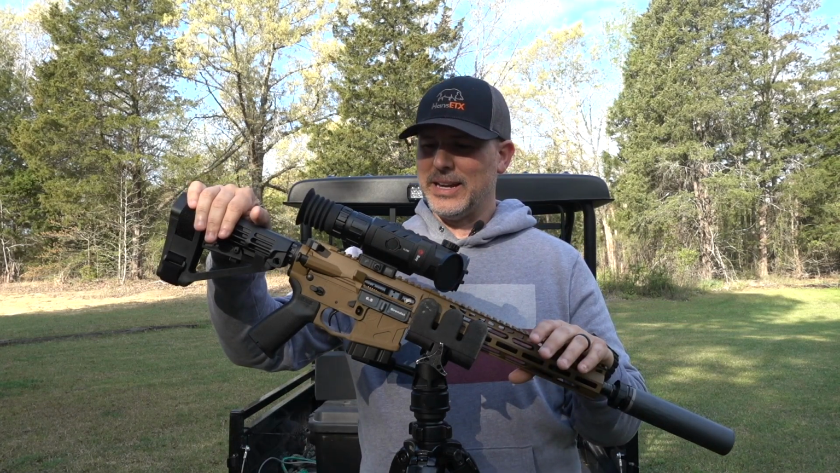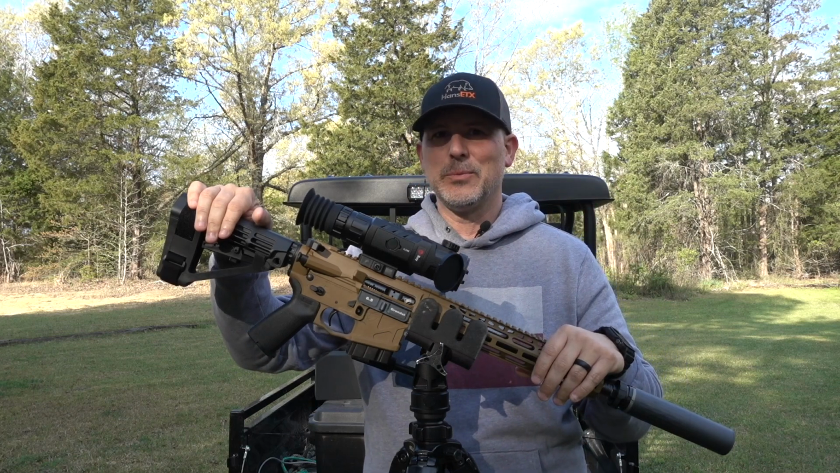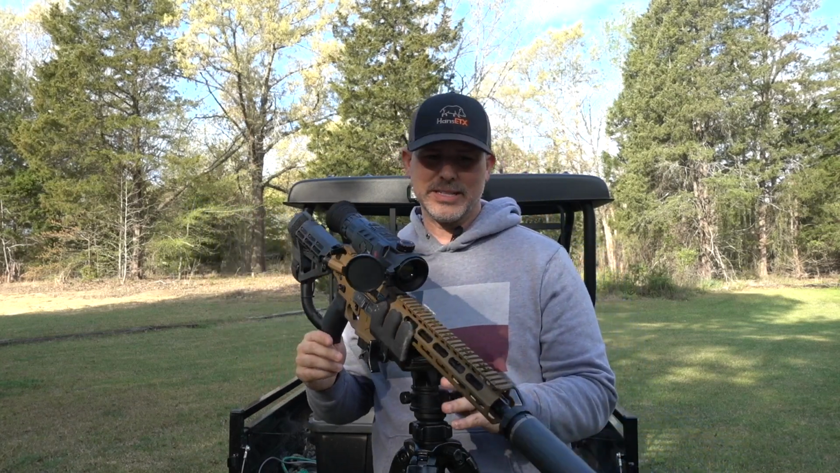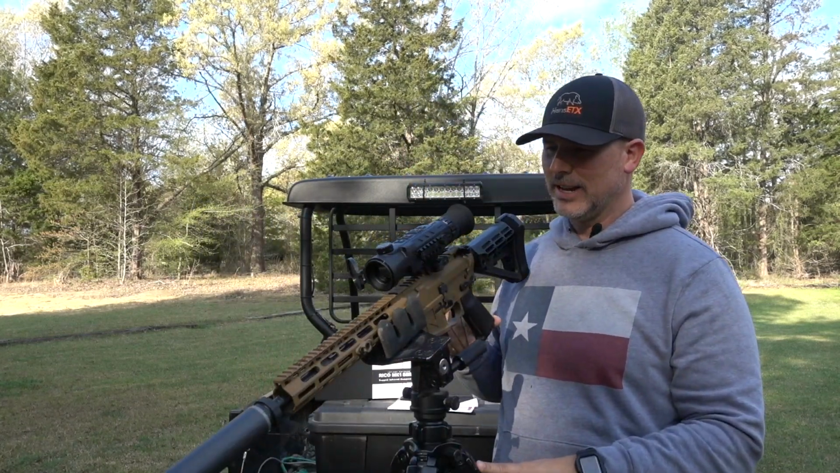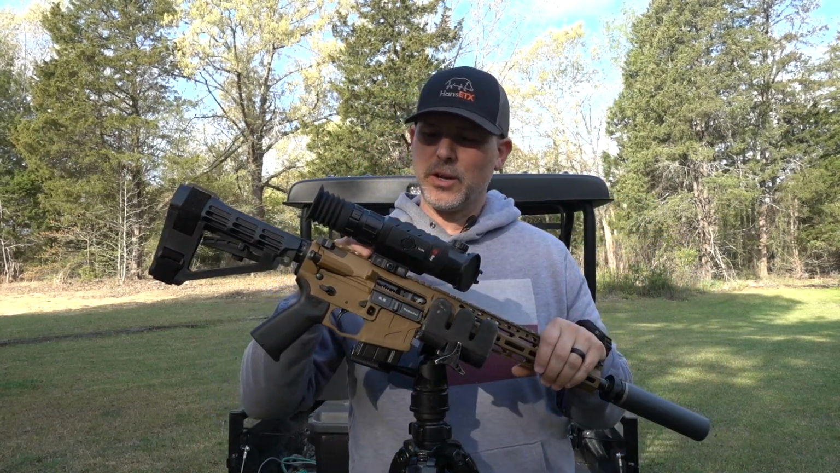This, to me, as far as what this scope might be considered as somewhat close range hunting, I can't think of a better rig to put it on than this. I'll kind of swivel it around and give you a chance to see it. Got it mounted with the American Defense Manufacturing quick release mount.